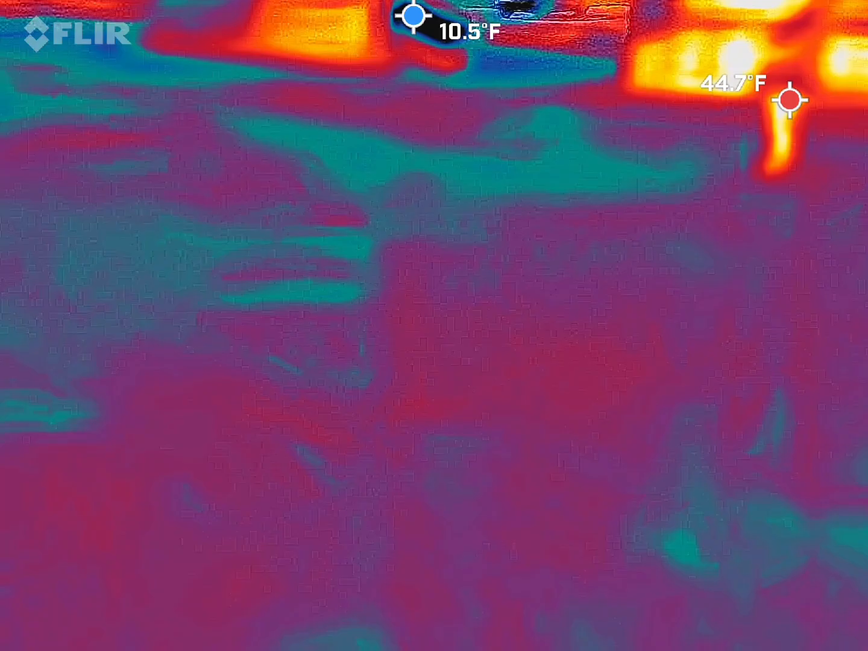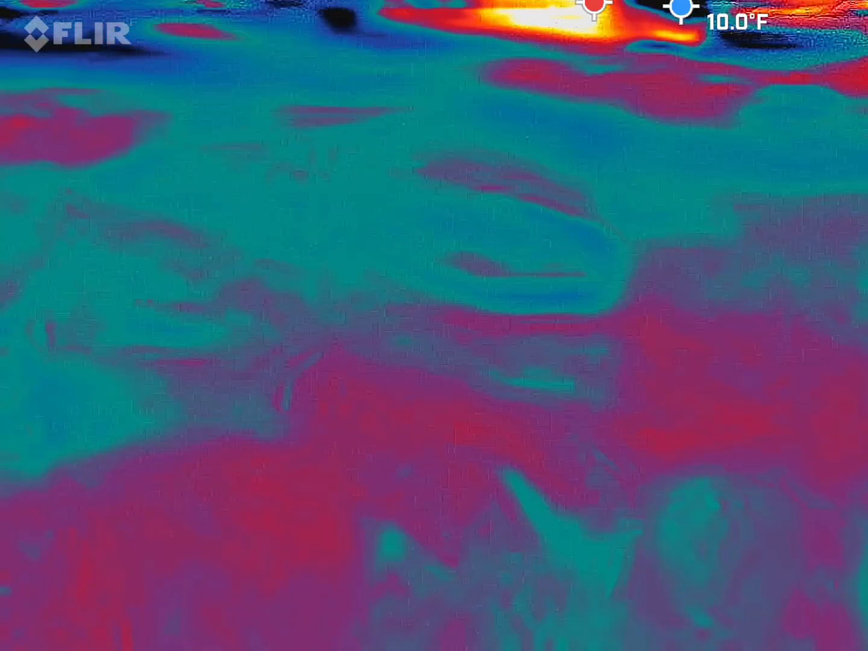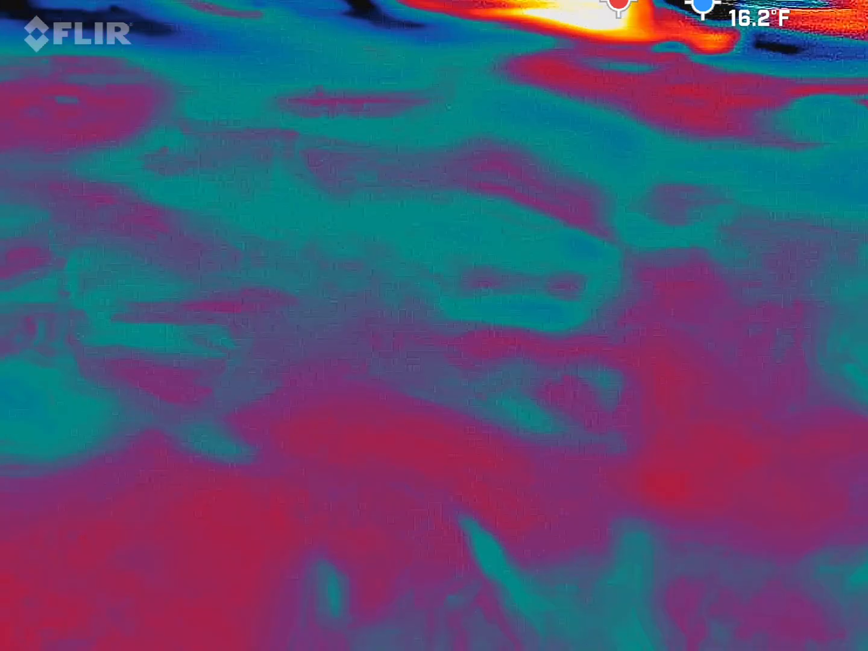The next camera I'm going to give you is pretty intense. I do all kinds of crazy attachments to it so we can see further into the darkness and that kind of thing. But that one's fun to play with too.